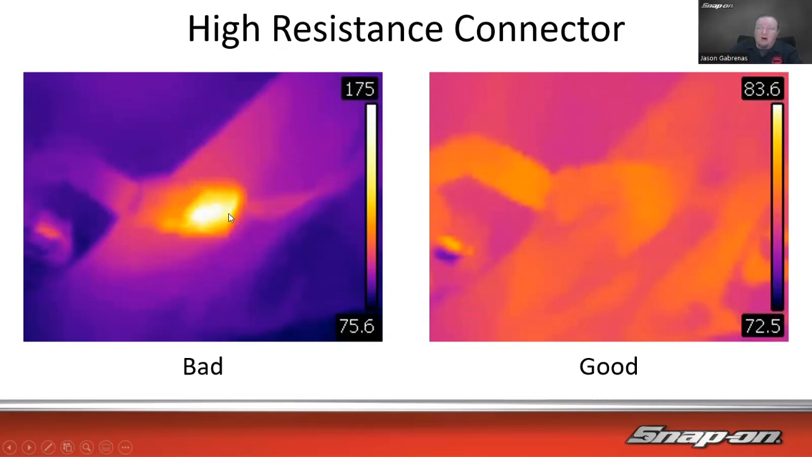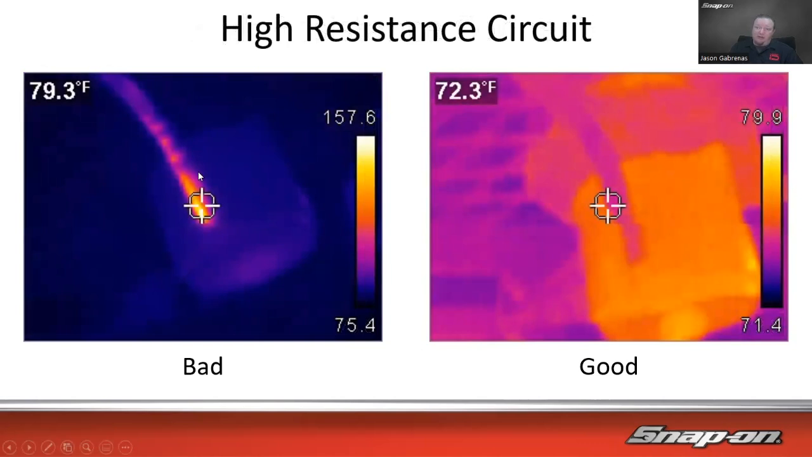Now, depending on how hot that could be, that could even melt the connector. Right? That could cause a problem and melt that connector. And here's another one. I think this one's pretty cool.